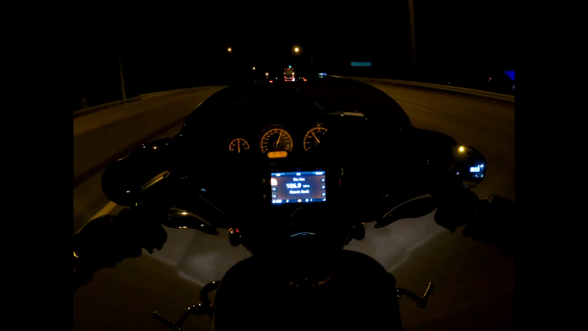Bike runs real good when we're wide open. I'm not wide open, but when we're on a wide open interstate, you don't have to constantly slow down and adjust speed.